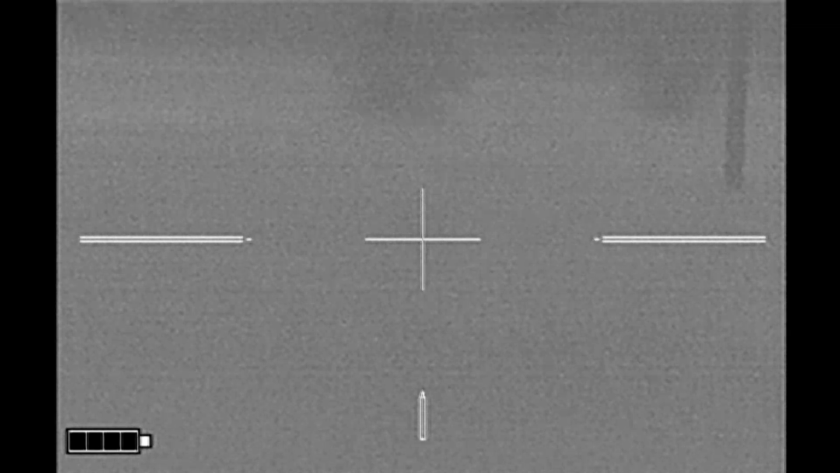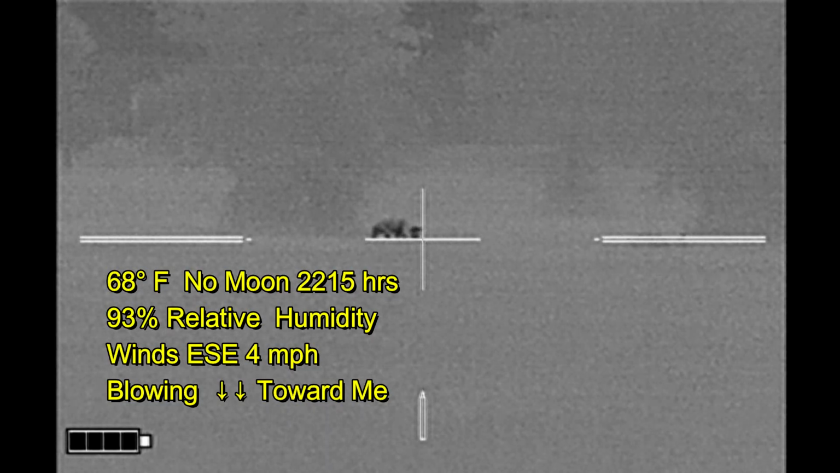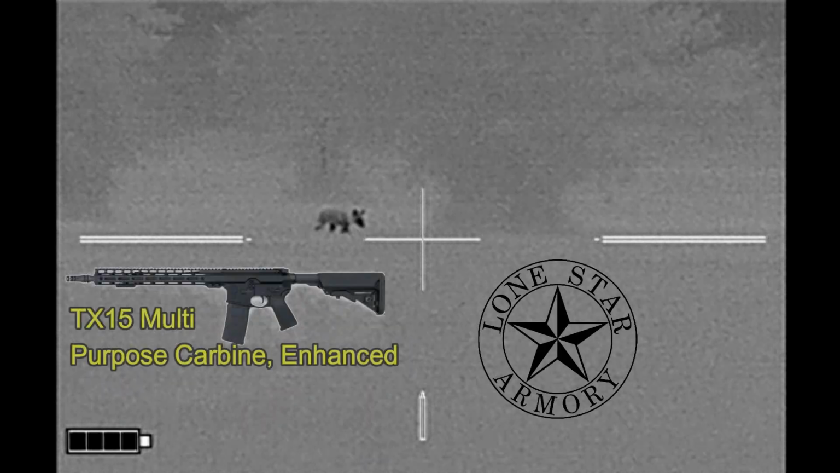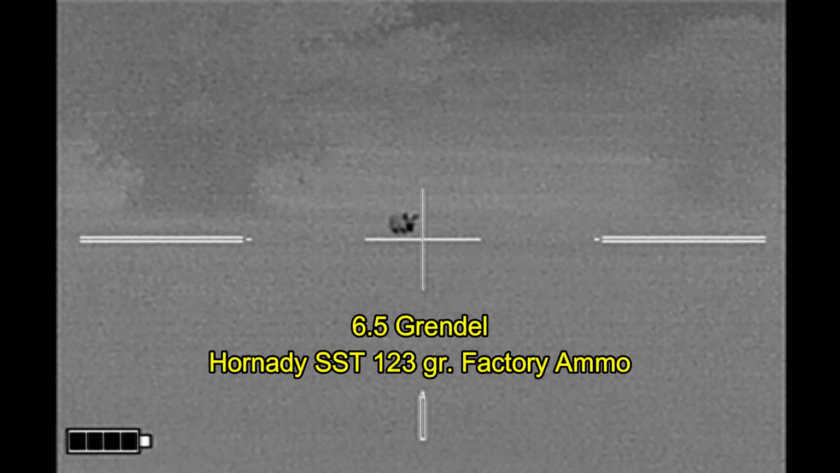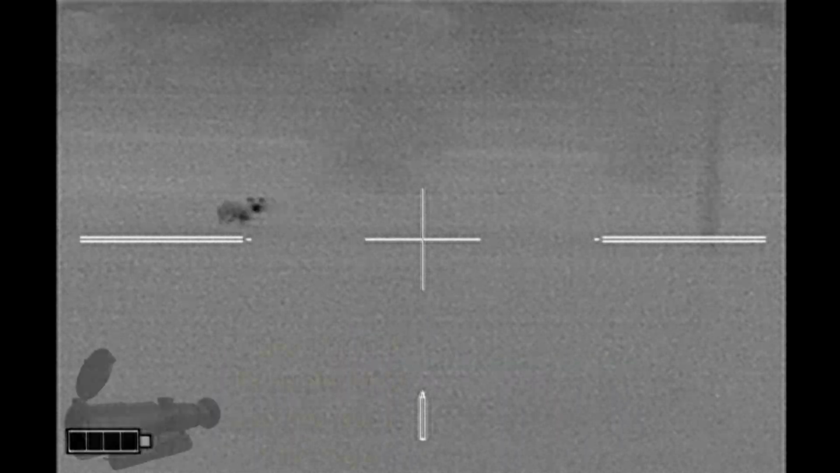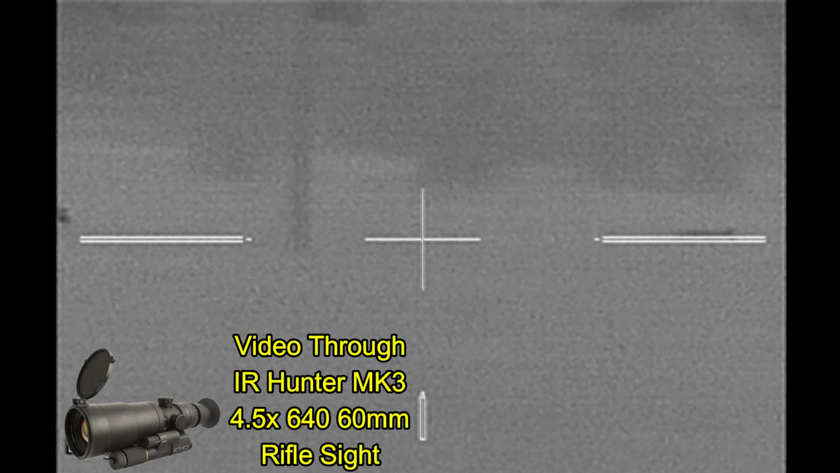That sound that you hear in the background is the sound of my air compressor trying to pump up my flat tire. While doing so, I had these two coyotes come in that I hope to be getting shot at with my TX15 multi-purpose carbine enhanced from Lone Star Armory. And through it I'm going to be shooting some 6.5 Grendel Hornet DSST 123 grain factory ammunition, and of course the videos through my IR Hunter MKIII thermal weapon sight.